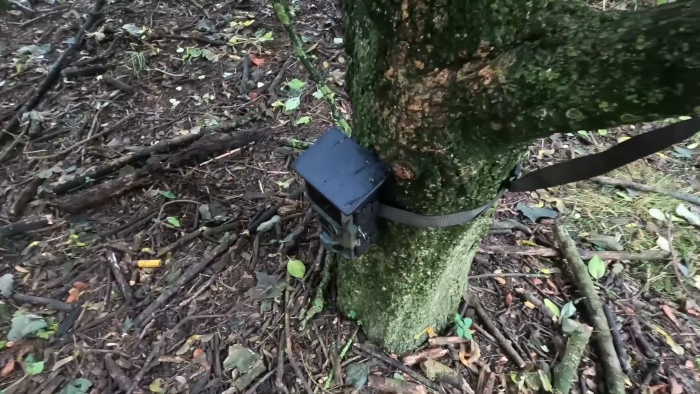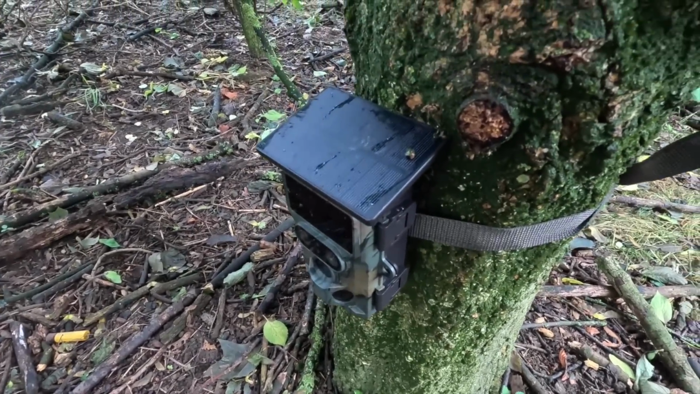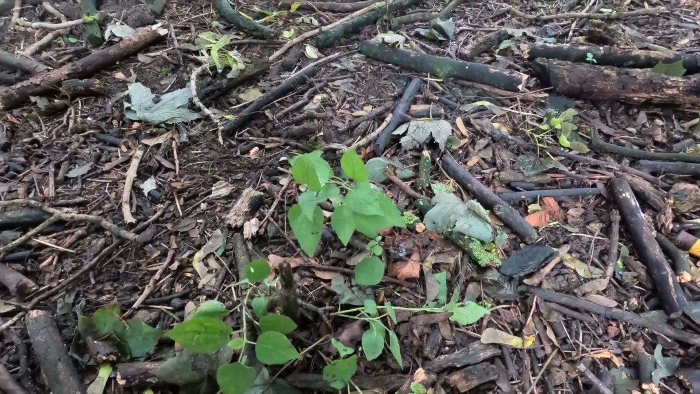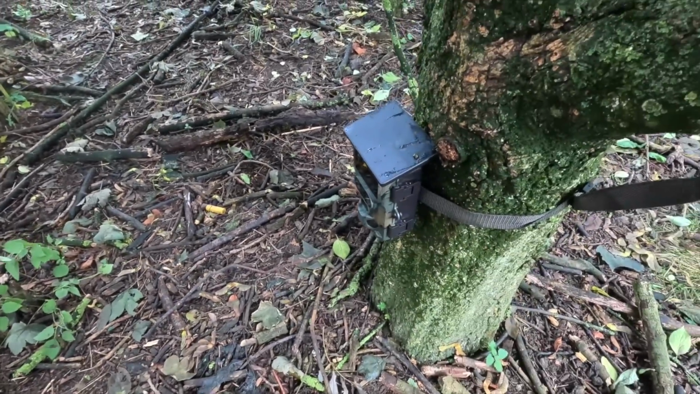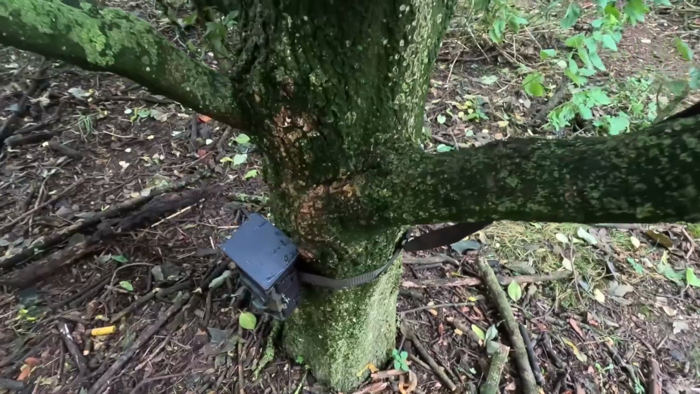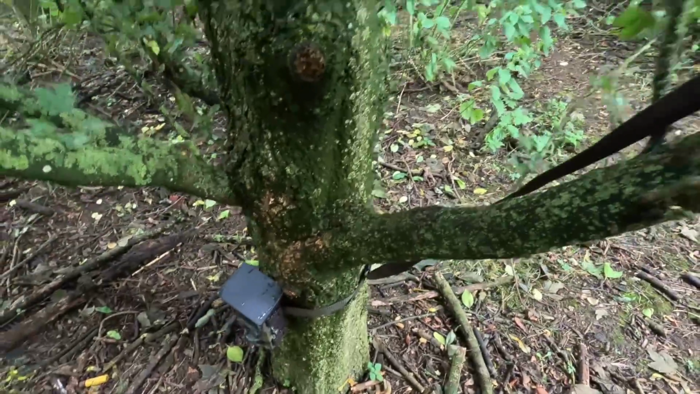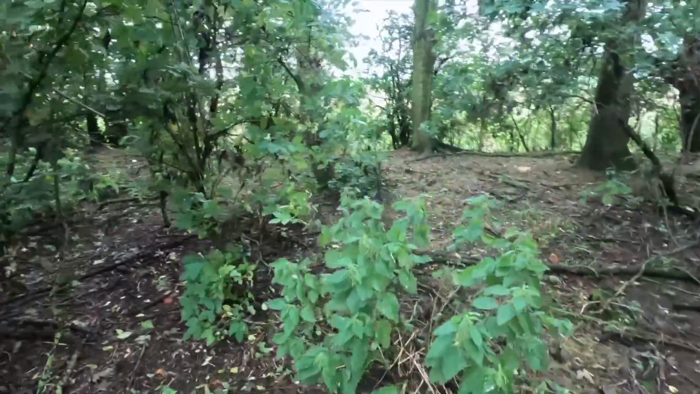Another little tip, the 2 main causes for false readings on trail cams. Number 1 is blowing leaves. You might set it out and it's not windy, but if it gets windy later on, it could start triggering it. Number 2 is your strap. Always make sure your strap isn't going to fall in front of the camera, so tie it around a little branch.